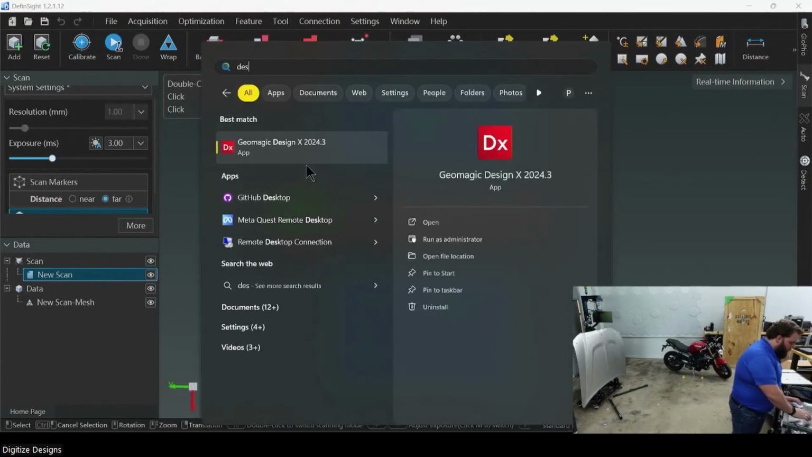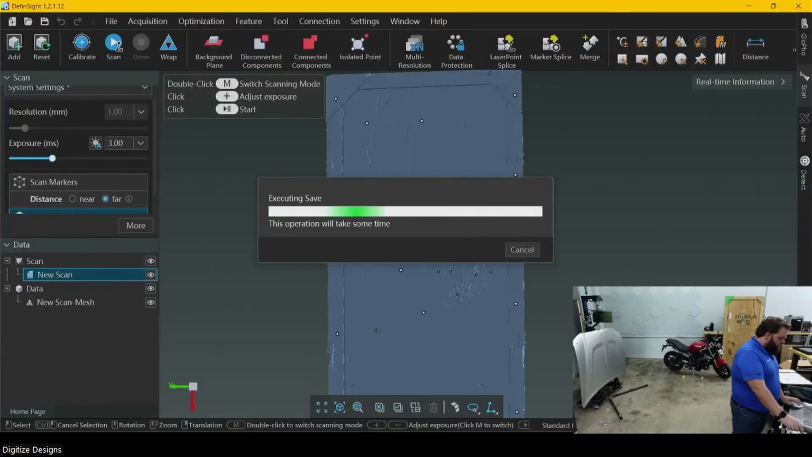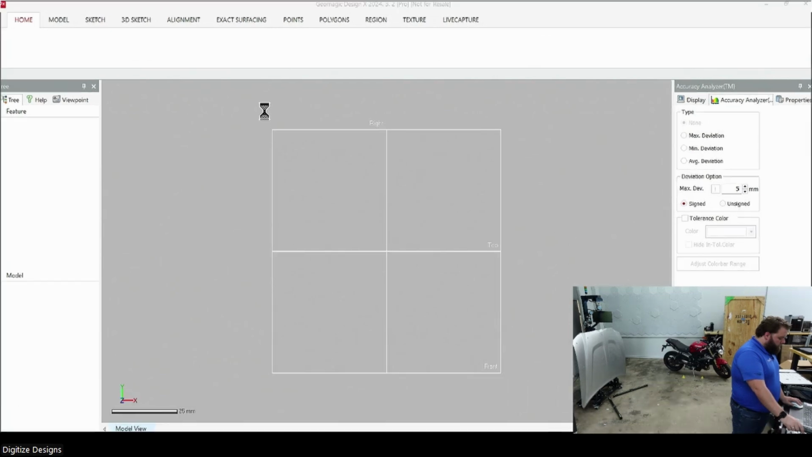Go ahead and get Design X going. If you're not familiar with what Design X is, it's reverse engineering software.